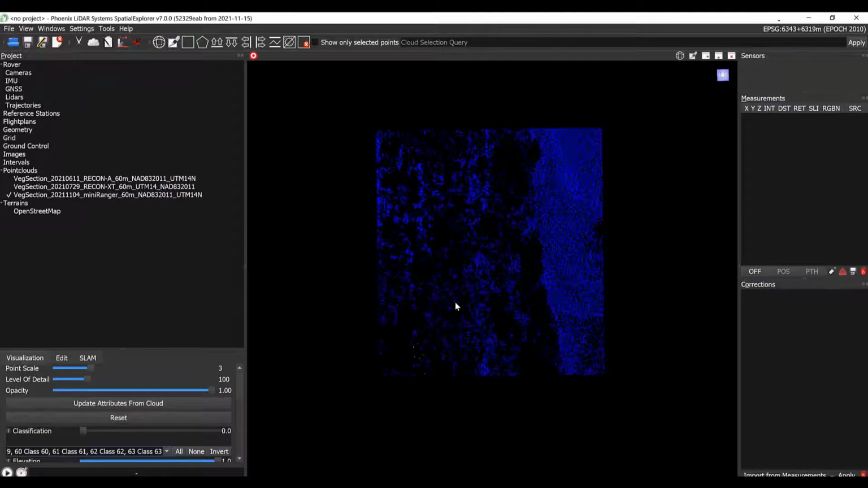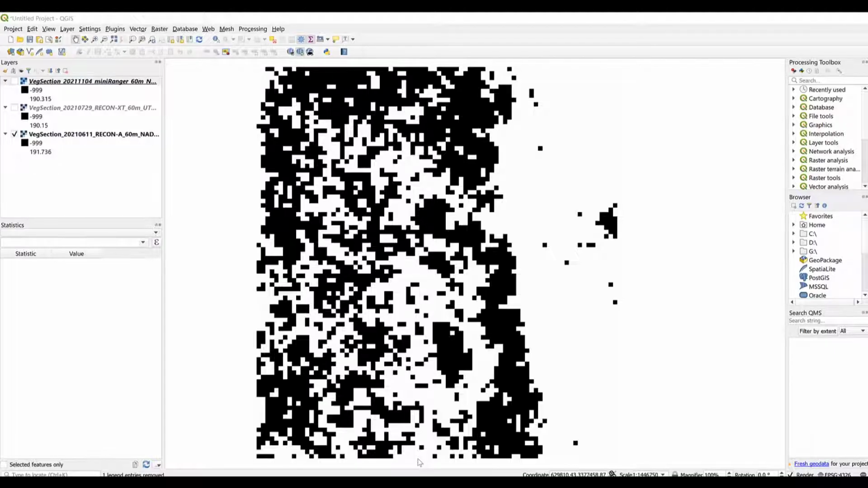And from here, we can export this data as rasters and evaluate how many raster cells have valid ground points within them. That gives us a ratio of area mapped versus area not mapped. Let's take a look at what this 2D exported raster data looks like. You can see areas where there are white pixels, that's where the ground has been mapped, and areas where the pixels are black is where there's no ground coverage.